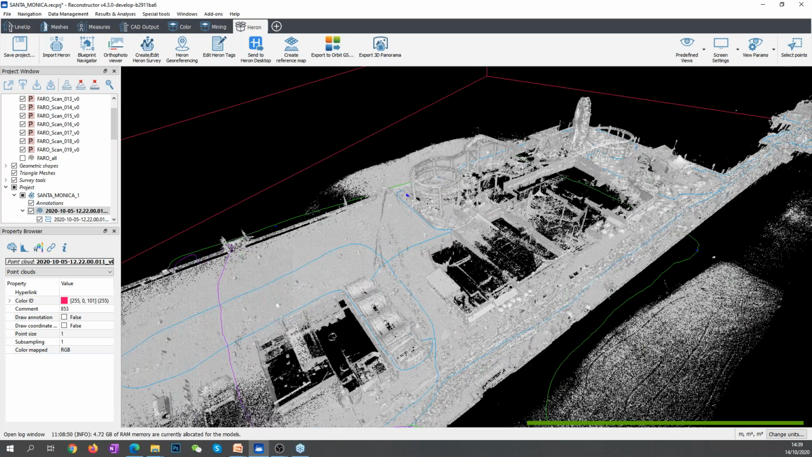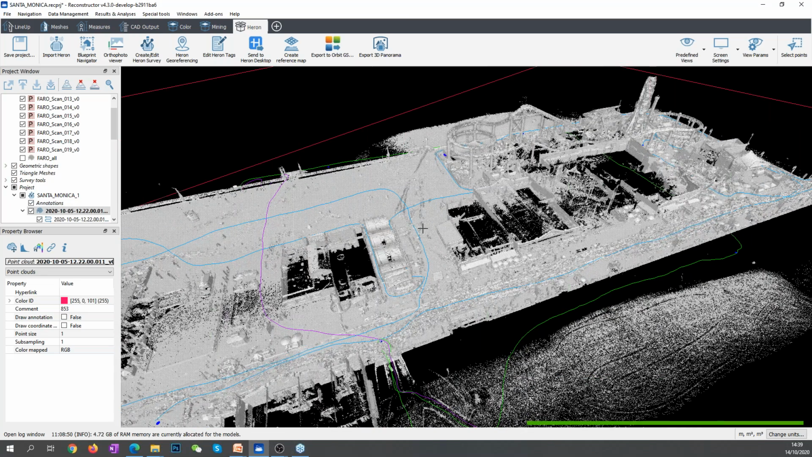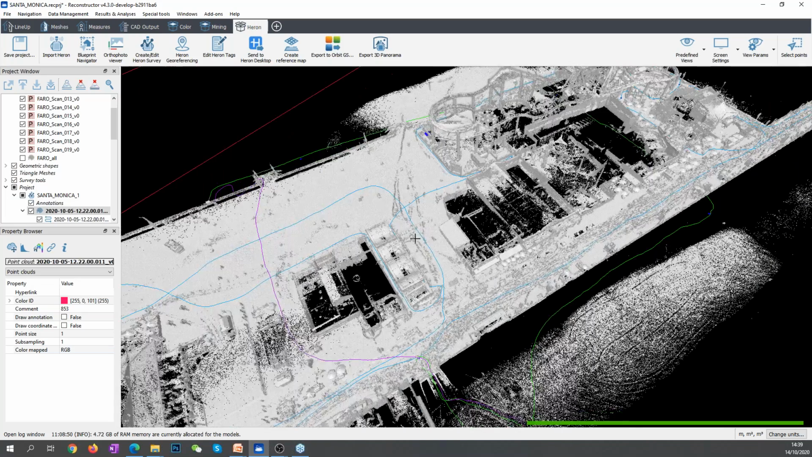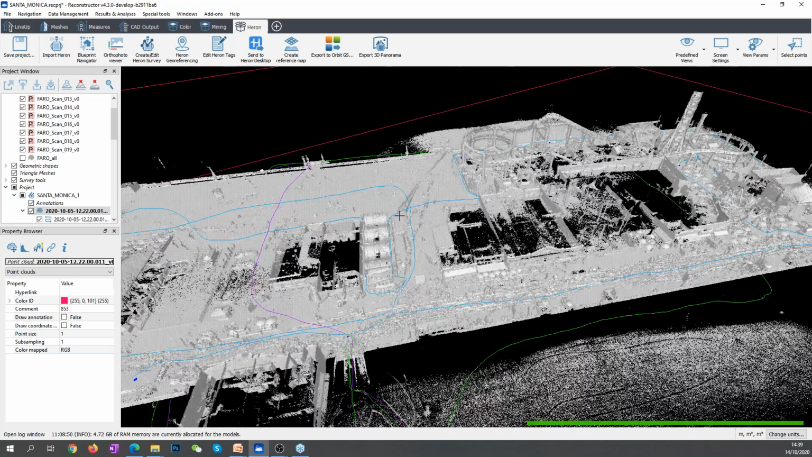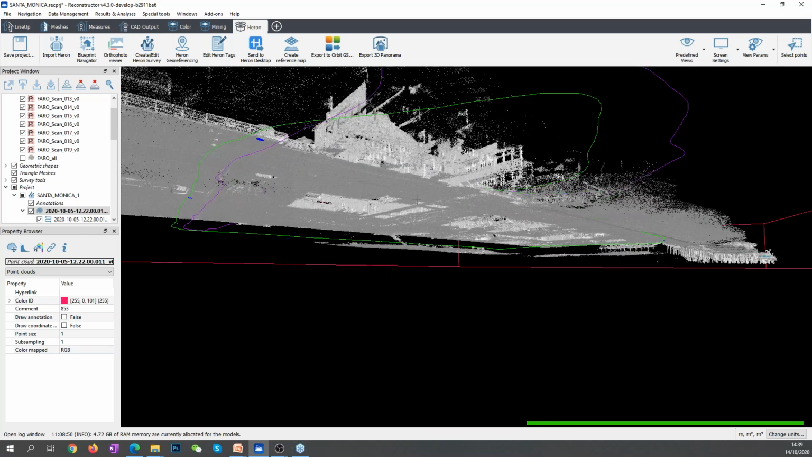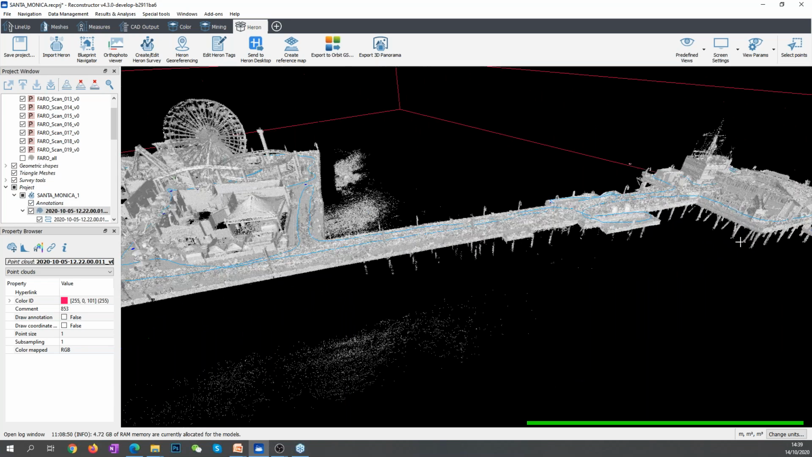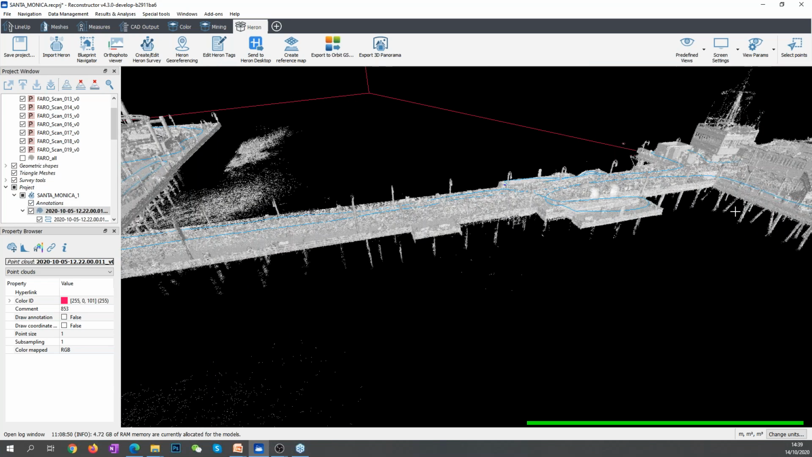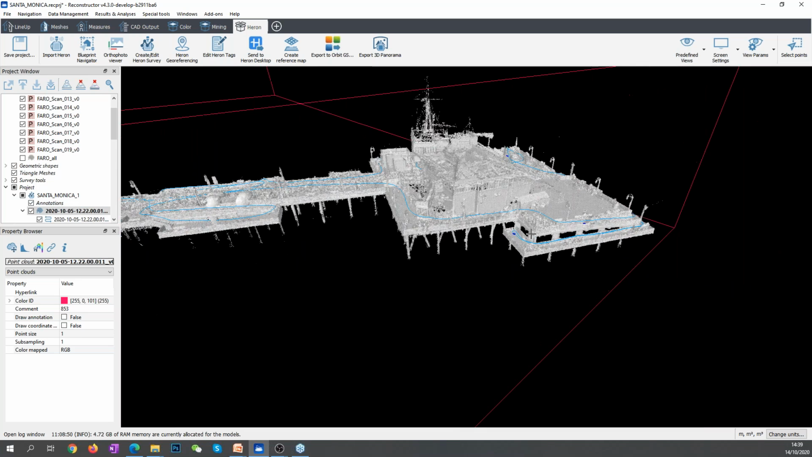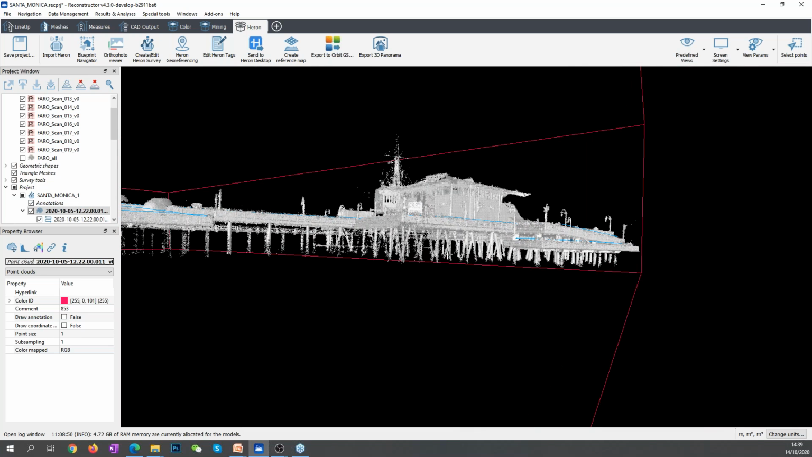Yes, okay, so perhaps it's a little bit slow, but this is the Santa Monica Piers, composed of 2 levels. You have the underground level of the piers, the lower part, in which you have all the pillars that you can really visualize here.